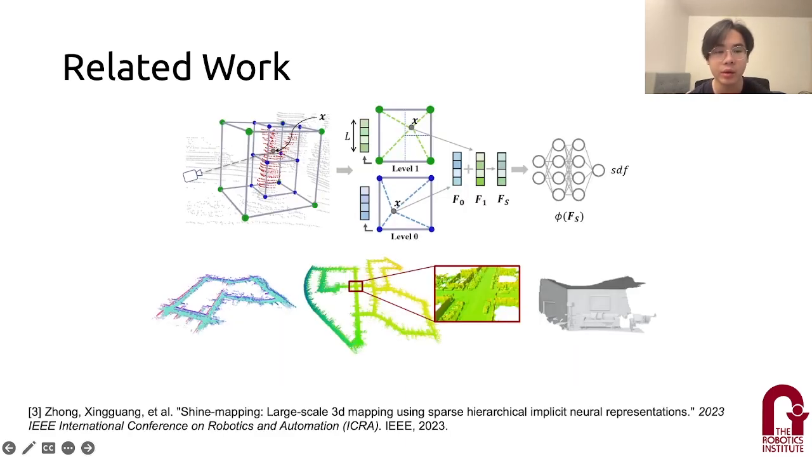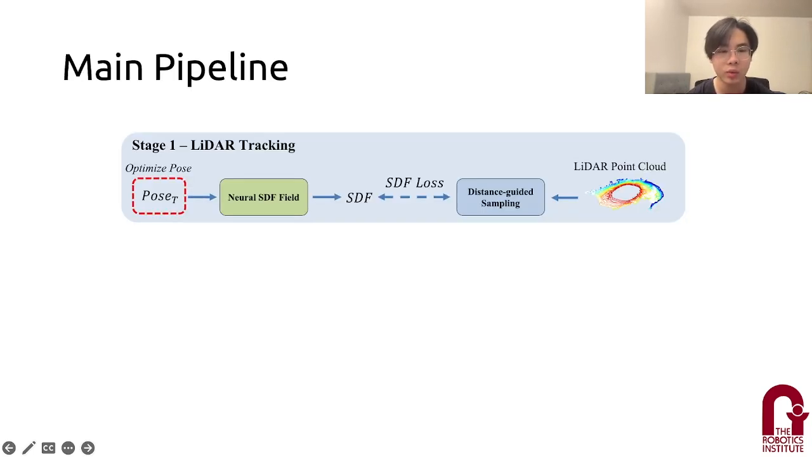Zhong and others propose a method for large-scale mapping that learns and stores implicit features through an octree-based hierarchical structure, which is sparse and extensible. These implicit features can be turned into signed distance values through a shallow neural network. However, it relies on known and accurate poses for mapping, which cannot learn the poses and do mapping at the same time. Inspired by the past works, we present a novel neural LiDAR SLAM system.